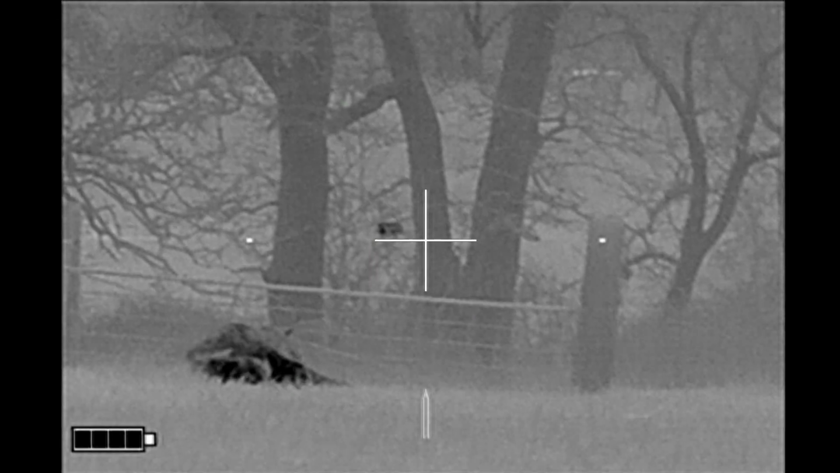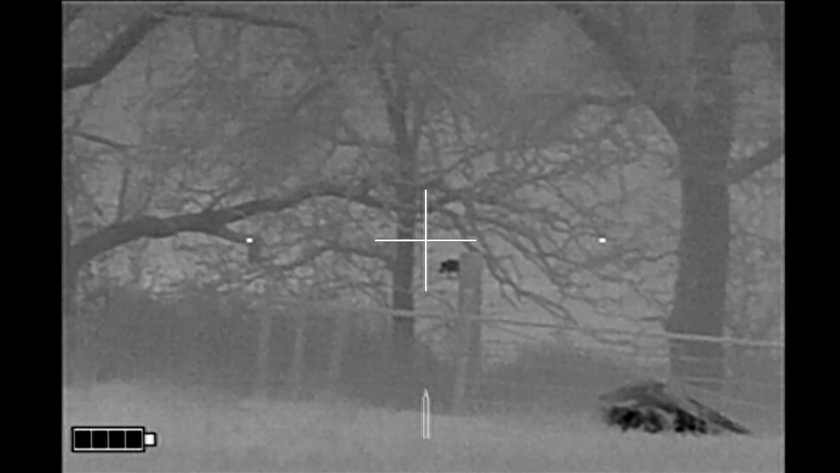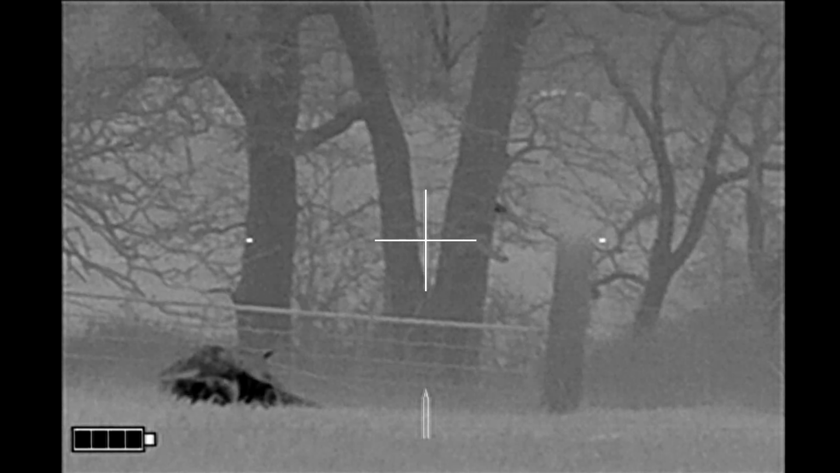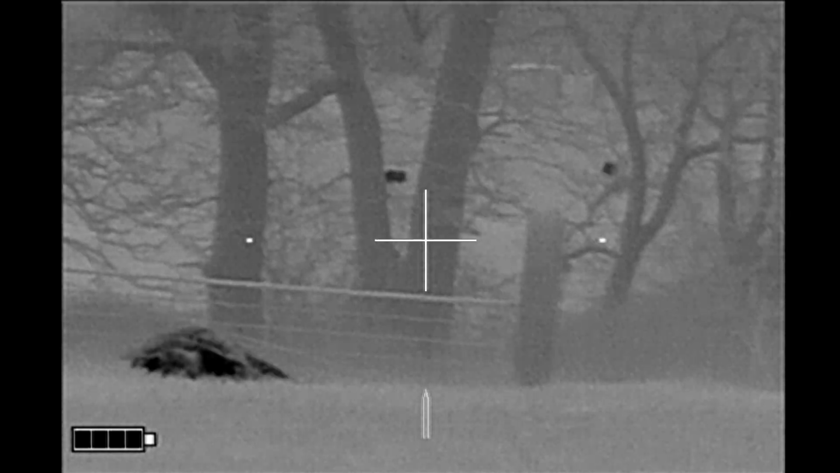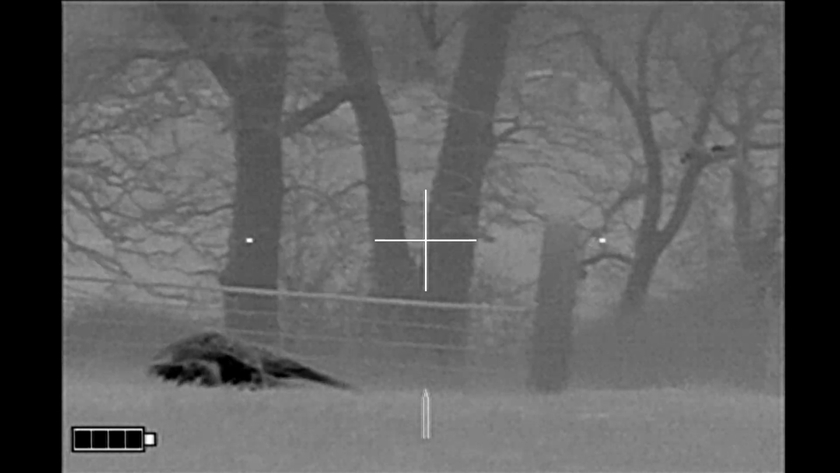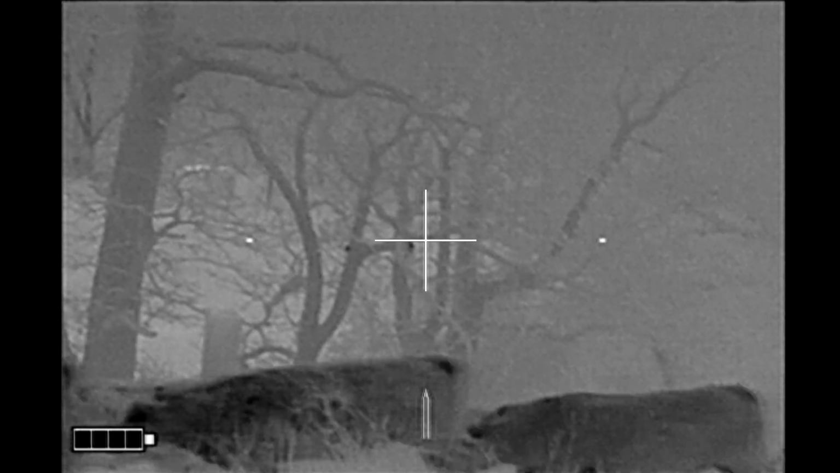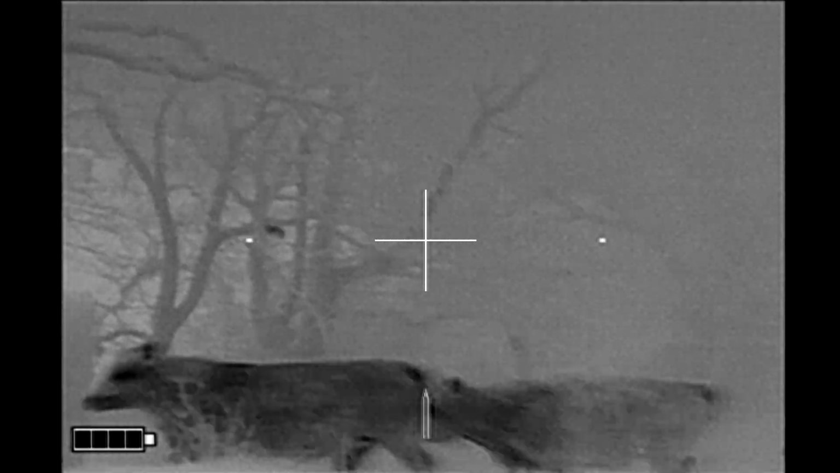So as I make my approach on the downed hog, I notice the other 2 hogs taking off in the distance. And I'm hoping to have a shot, but I hear something off to the side, and it's the cattle moving. And here they come. So it looks like one and done.